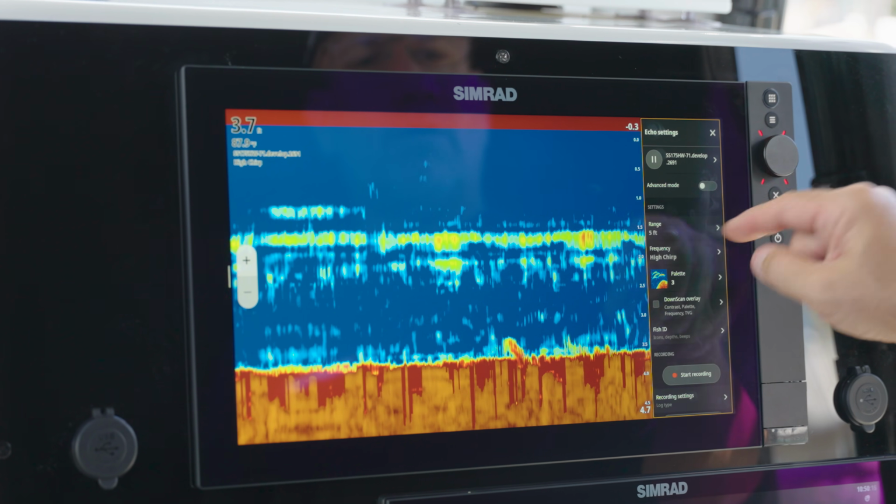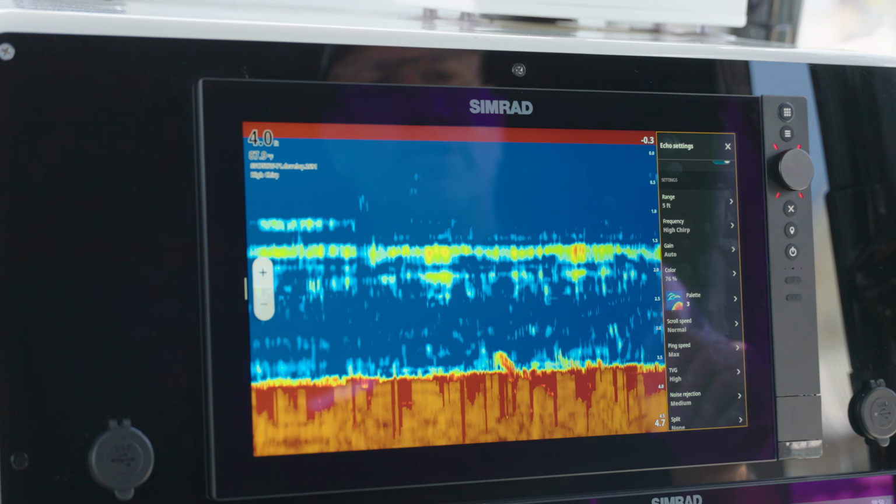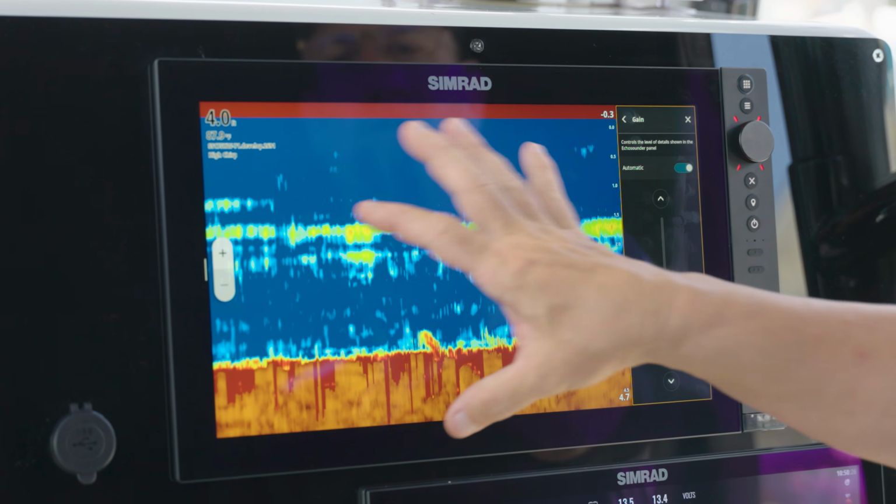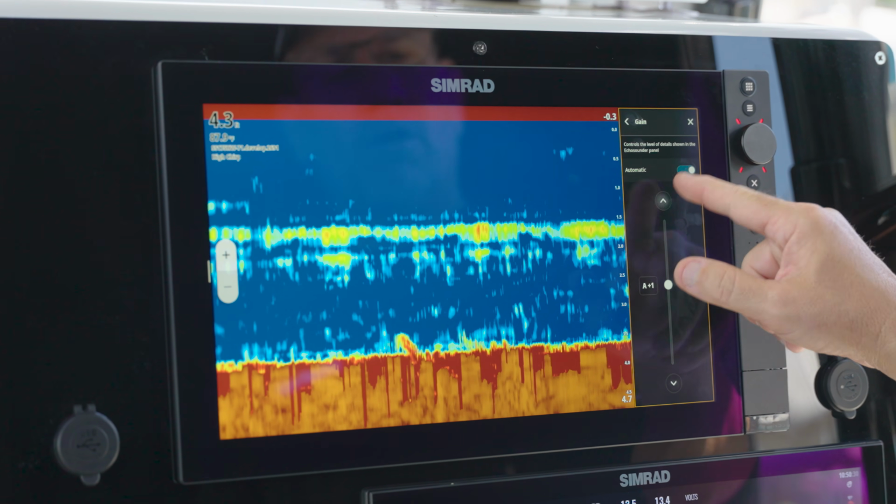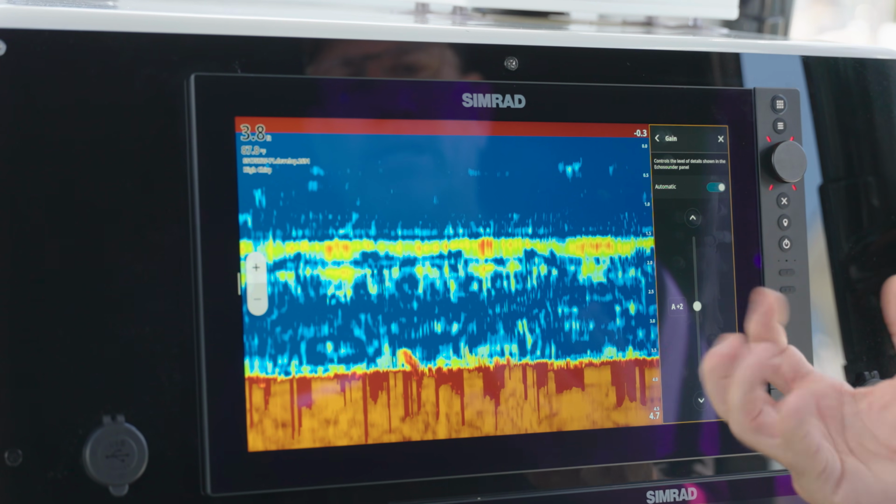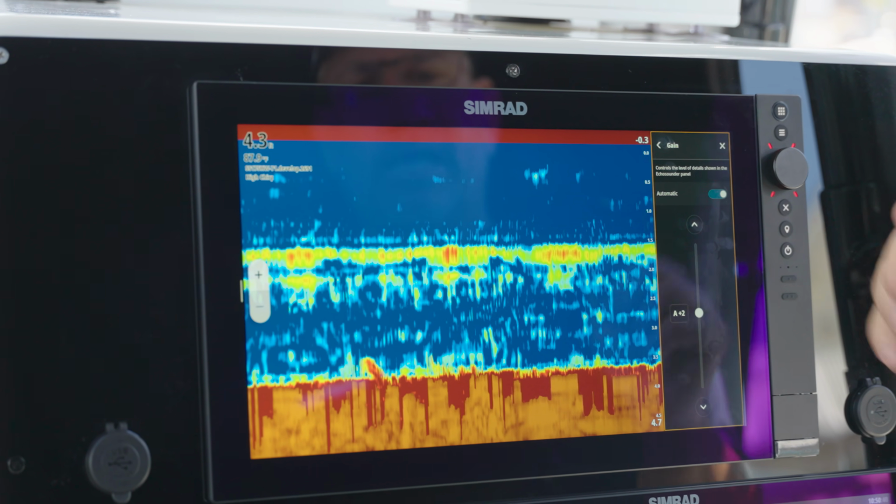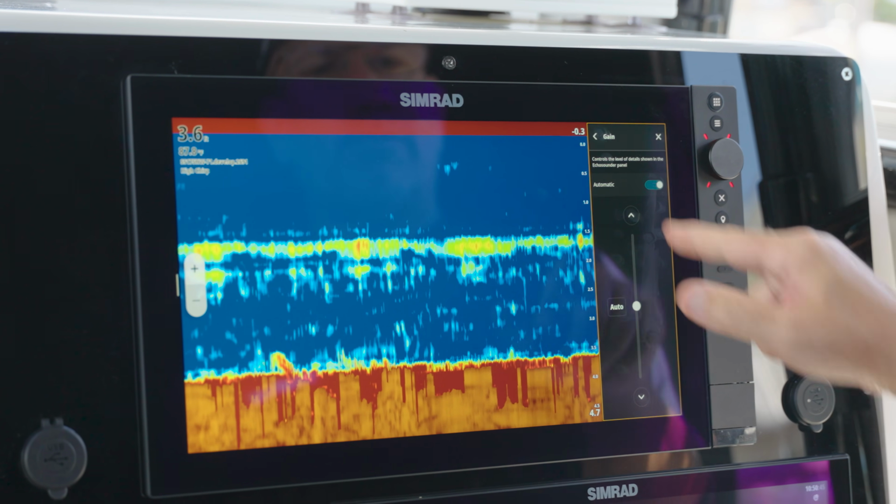We can come up here now and we're going to go into advanced mode, which brings us up with a bunch of different other options here. Now we bring in gain, so we can adjust our gain. So this controls the level of detail shown in the Echo Sounder panel. Right now we have it on auto. I can leave it on auto, but if I feel like I want to get a little bit more, if I'm in deep water, I want to enhance my returns a little bit, I can still leave it in auto and just add incrementally some extra gain to the return. I'm going to leave that just in auto mode for now.